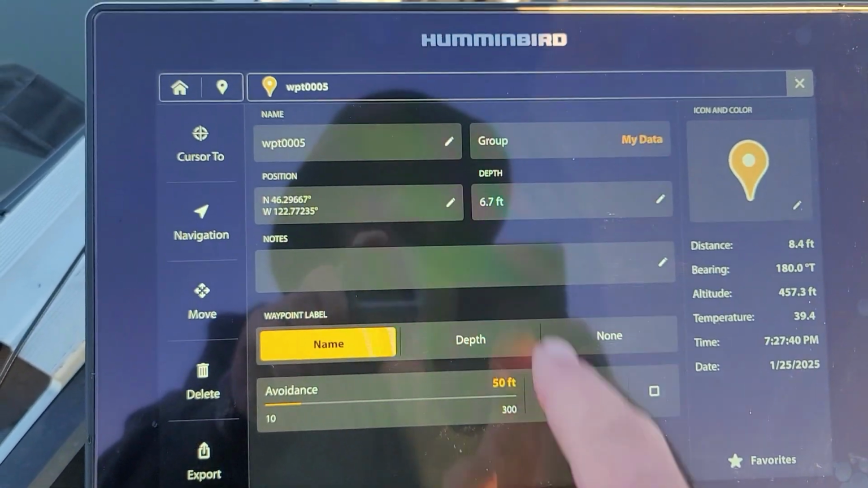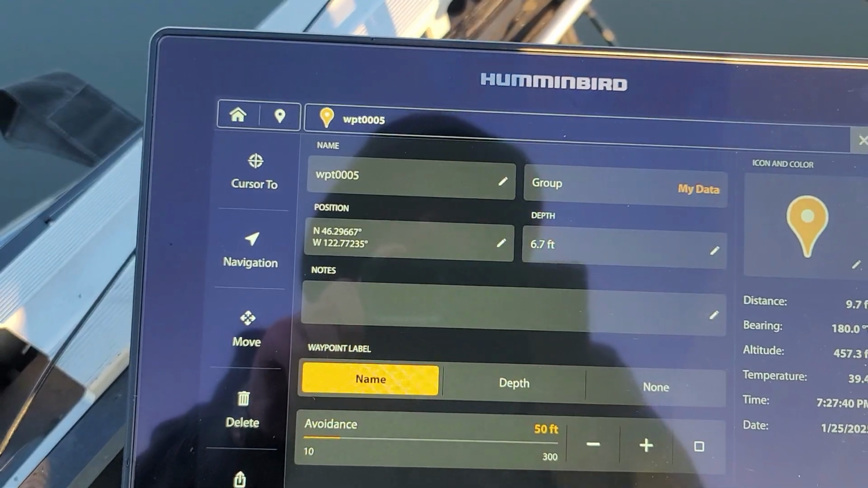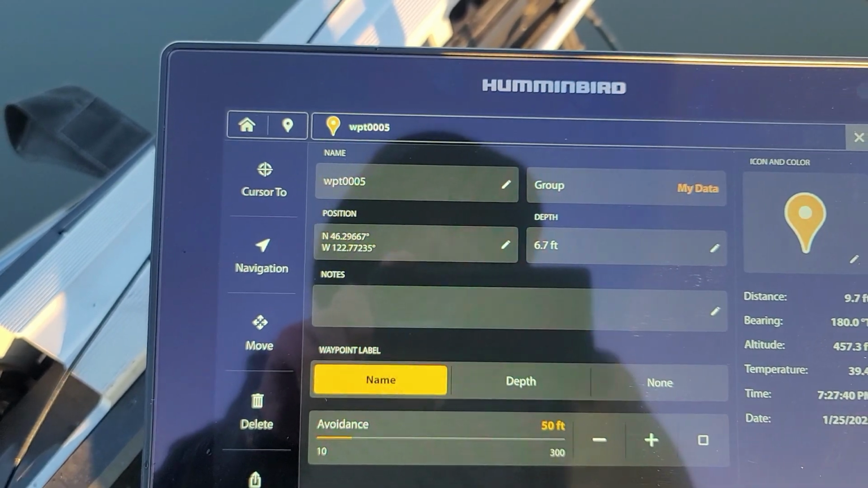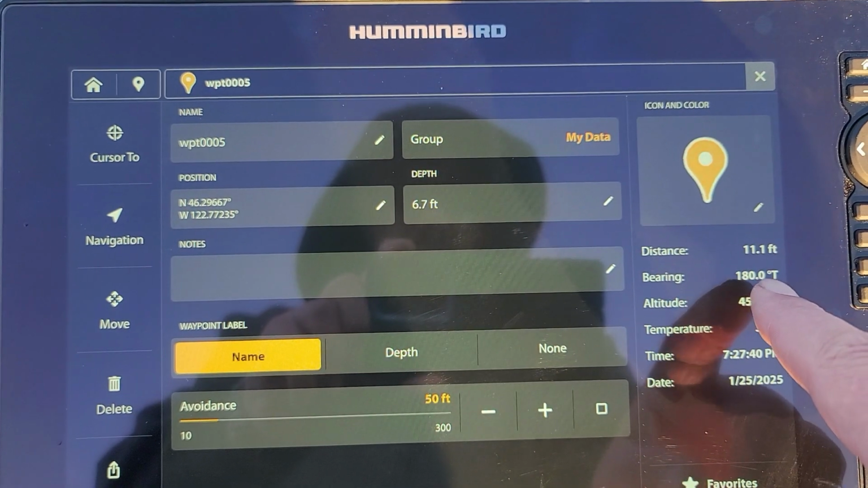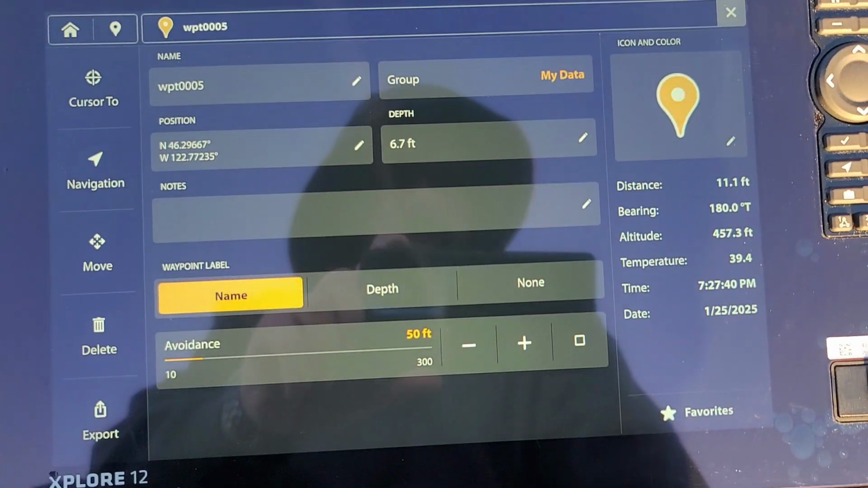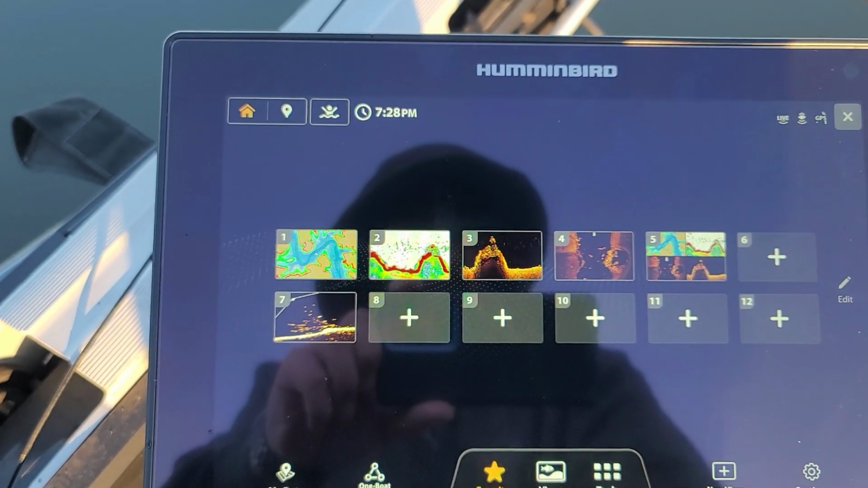Huh. Oh, it tells you the depth. That's super cool. I don't remember my Helix doing that, telling you the depth that waypoint's actually at. Huh, that's interesting. Let's see. It tells you how far away I am. Yeah. I like that. That's super easy.